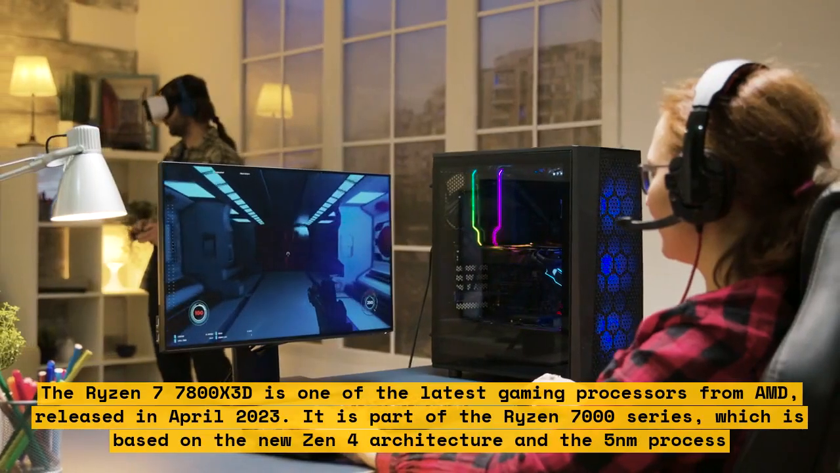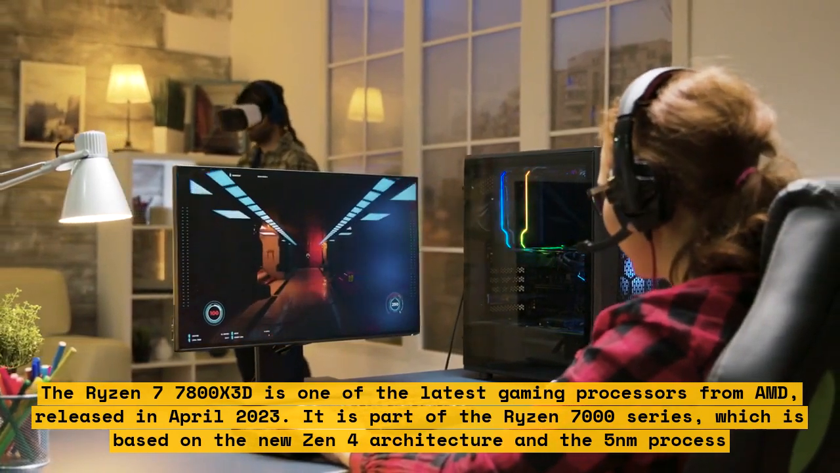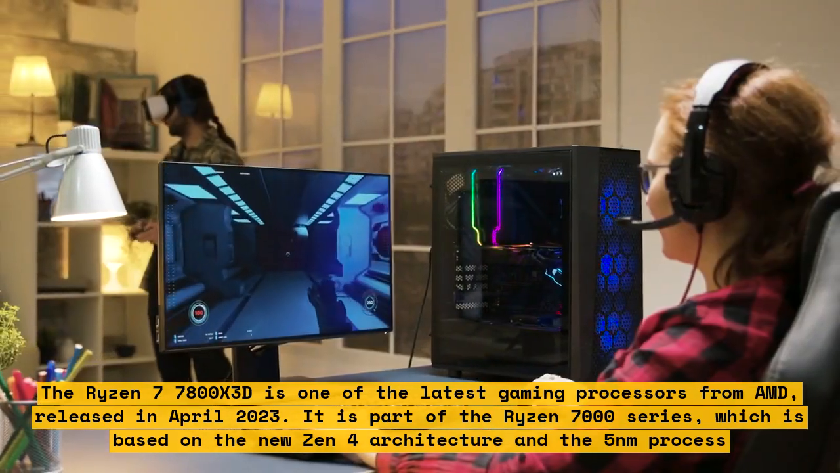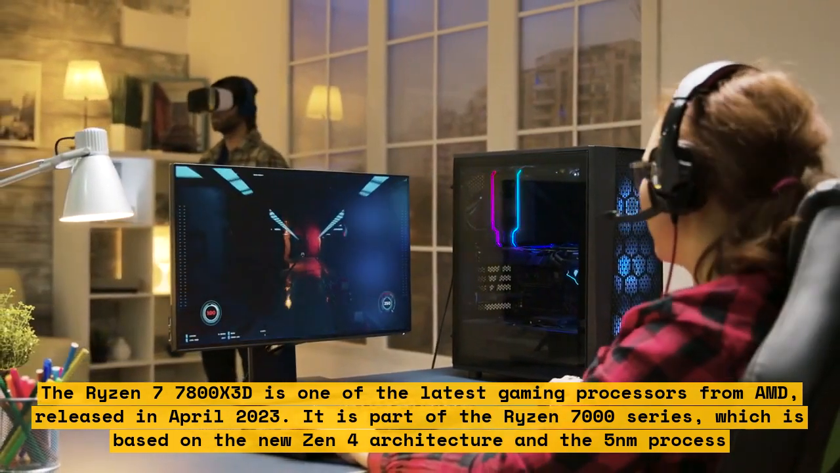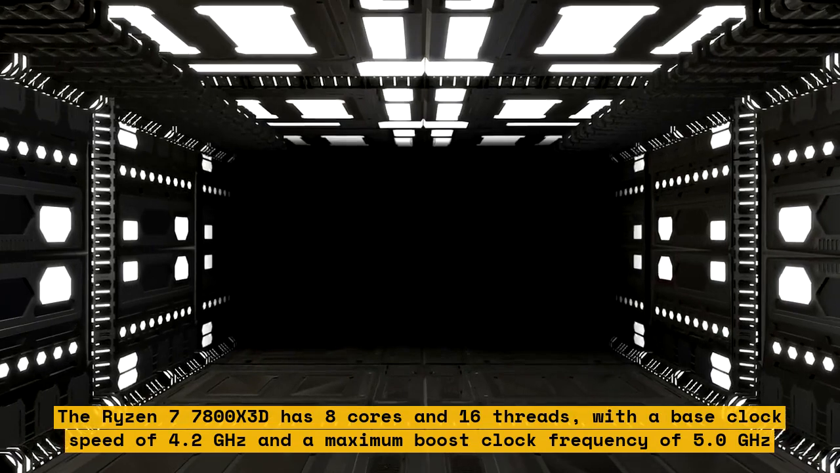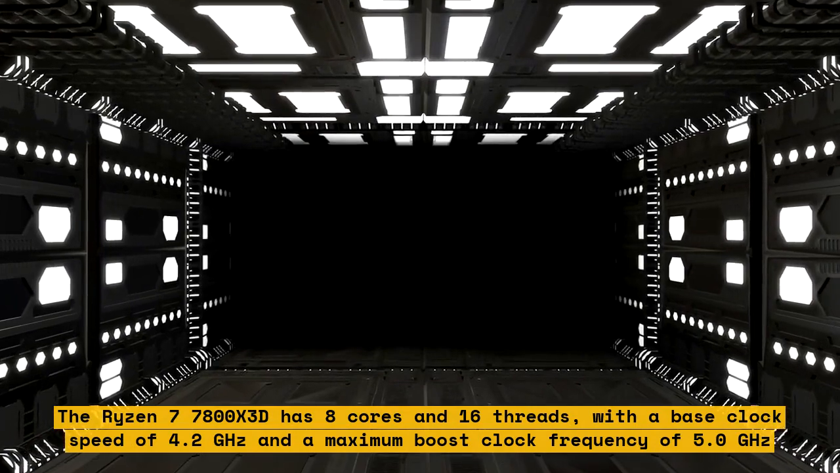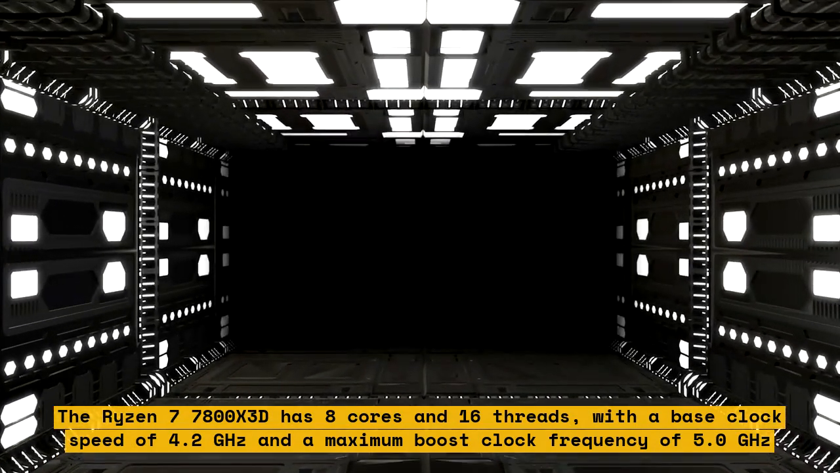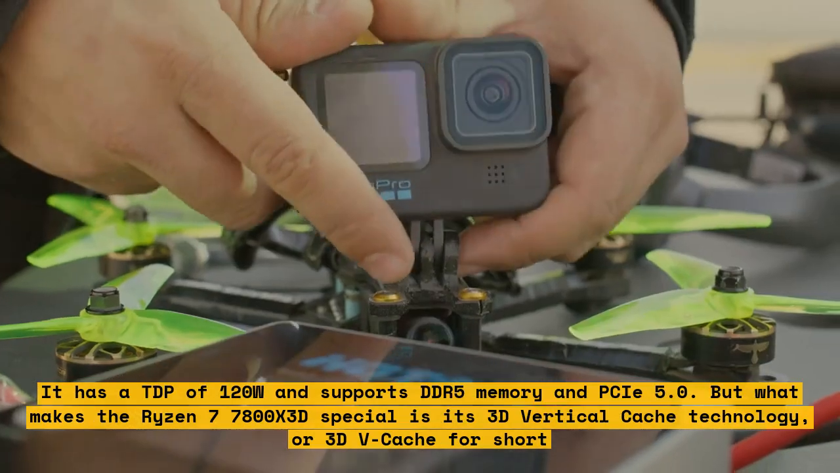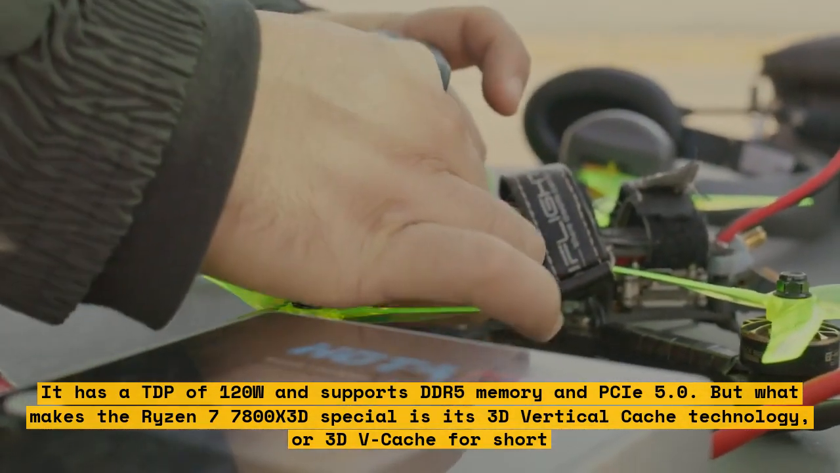The Ryzen 7 7800X 3D is one of the latest gaming processors from AMD, released in April 2023. It is part of the Ryzen 7000 series, which is based on the new Zen 4 architecture and the 5nm process. The Ryzen 7 7800X 3D has 8 cores and 16 threads, with a base clock speed of 4.2 GHz and a maximum boost clock frequency of 5.0 GHz. It has a TDP of 120W and supports DDR5 memory and PCIe 5.0.